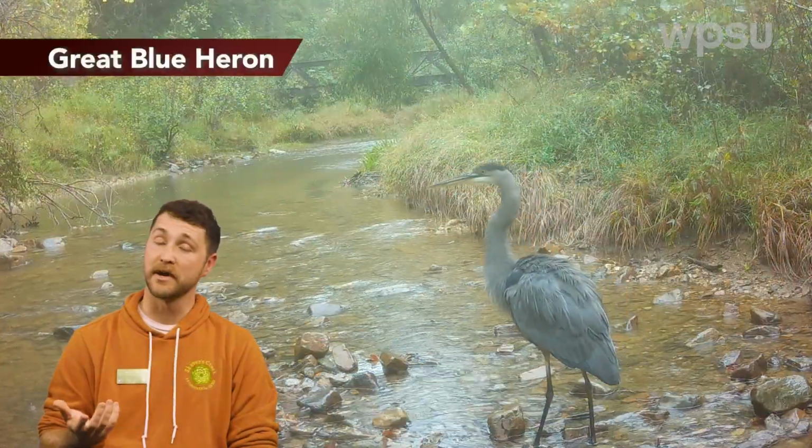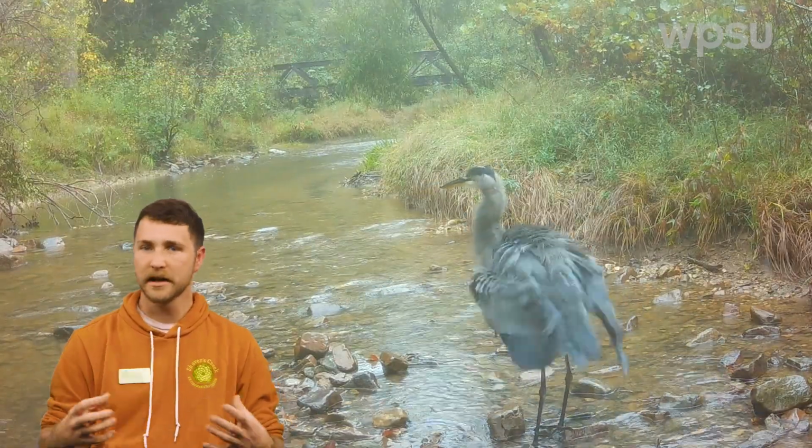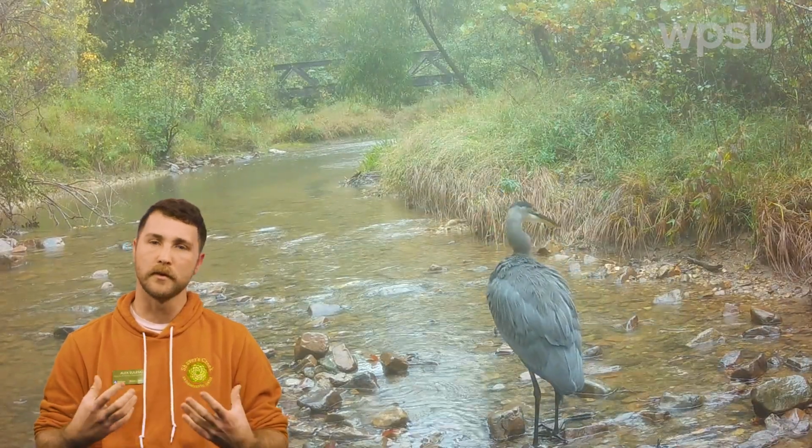Now we spotted this great blue heron during a rain shower, as it's performing a rouse where it's shaking out its wings and its feathers in order to settle all of those feathers back into place where they need to be in order to fully repel water.